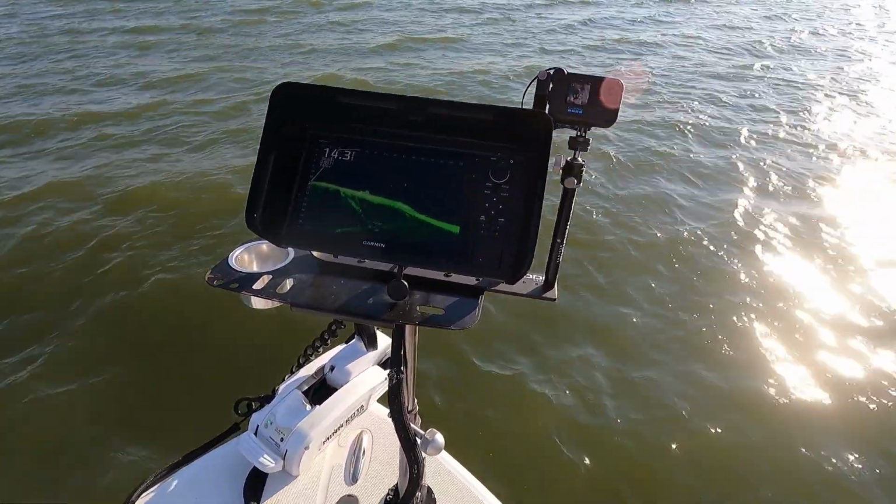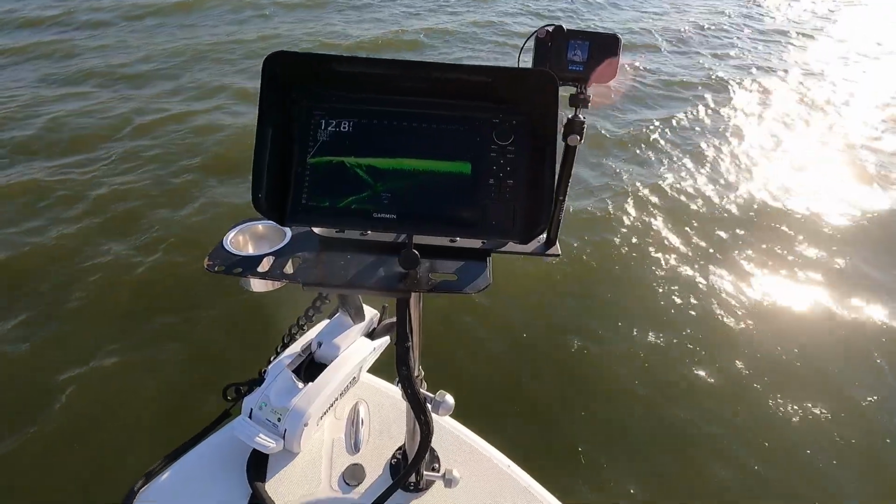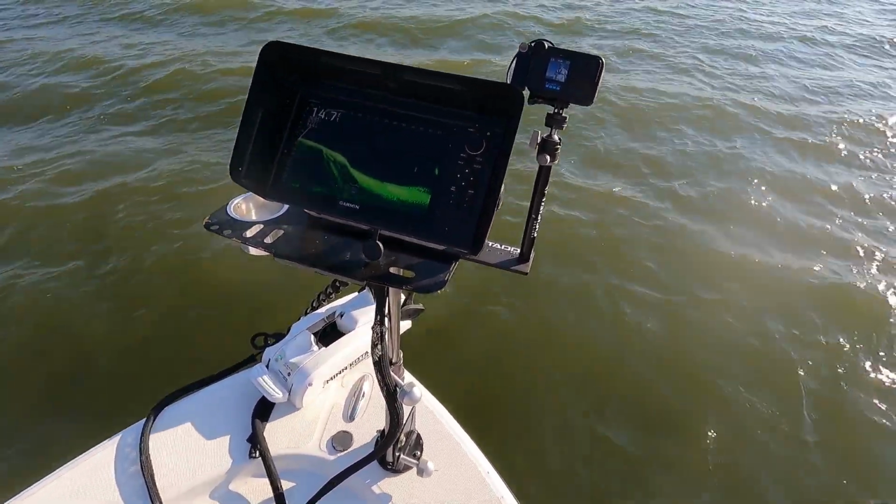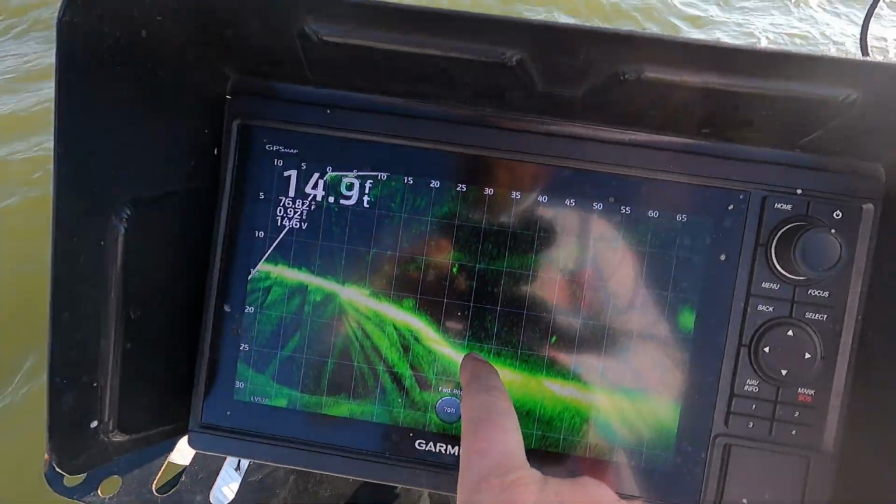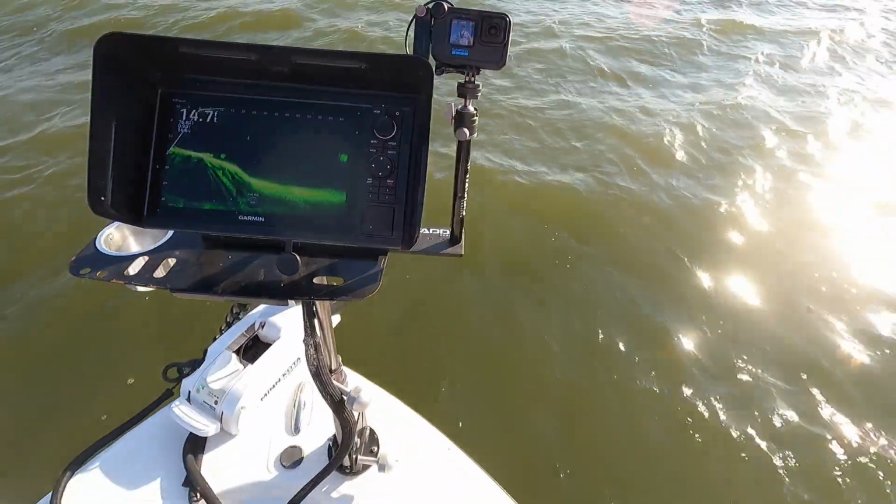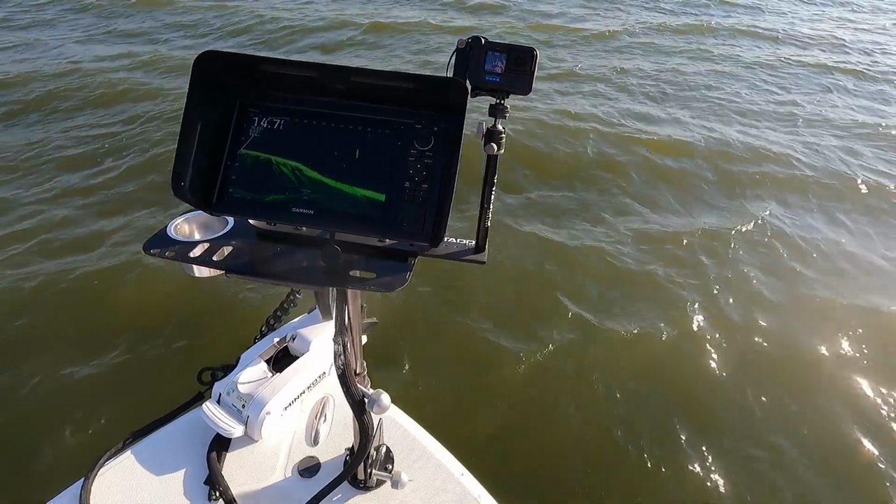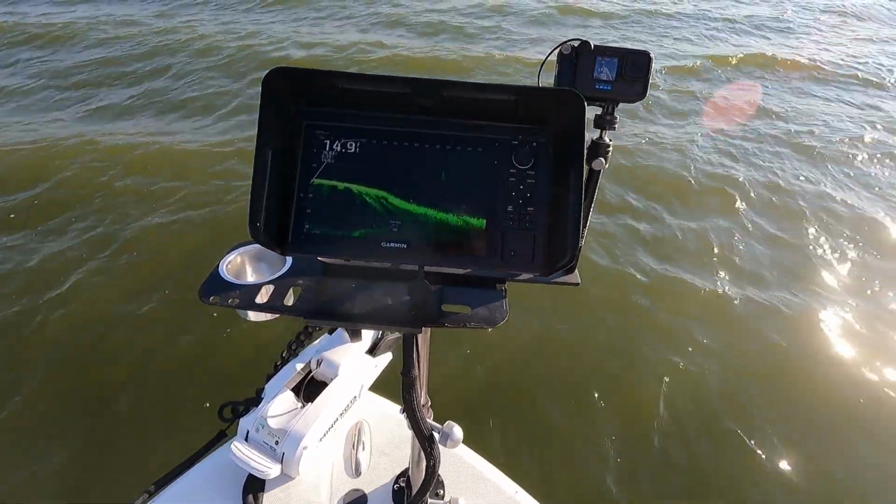You really want to make my day, give me a brush pile at the back side of a drop off. So if we had a drop off like this, there's a brush pile sitting right here. Woo! Tell you what, that's where you want to catch all your fish at. So all right, scan left and right.